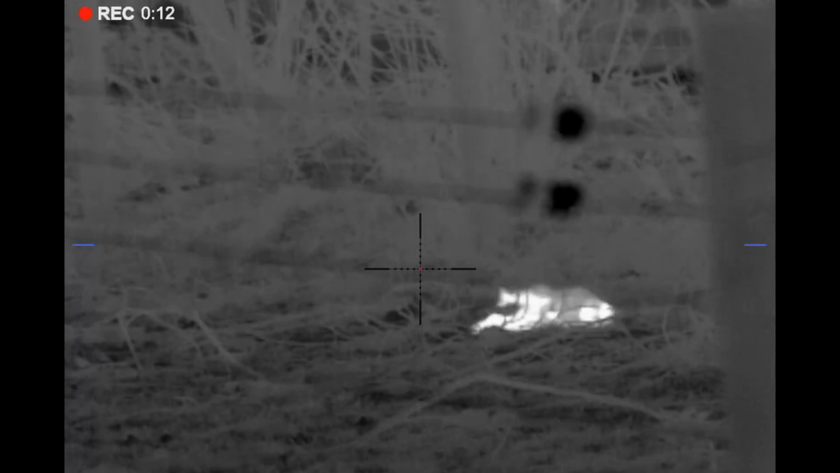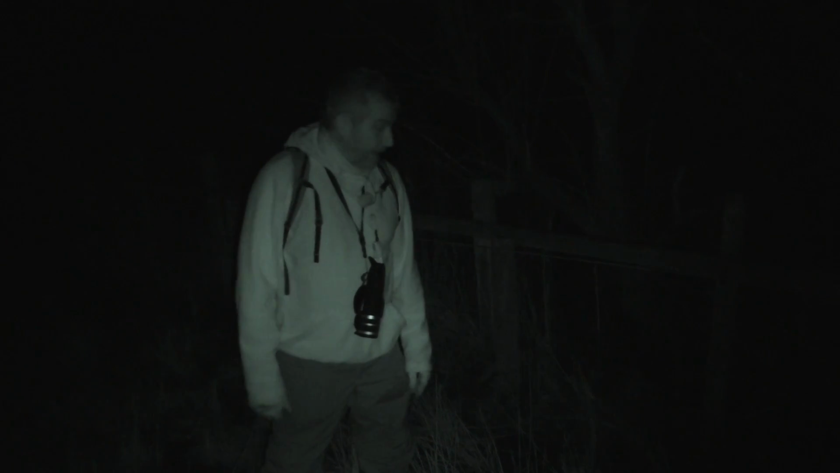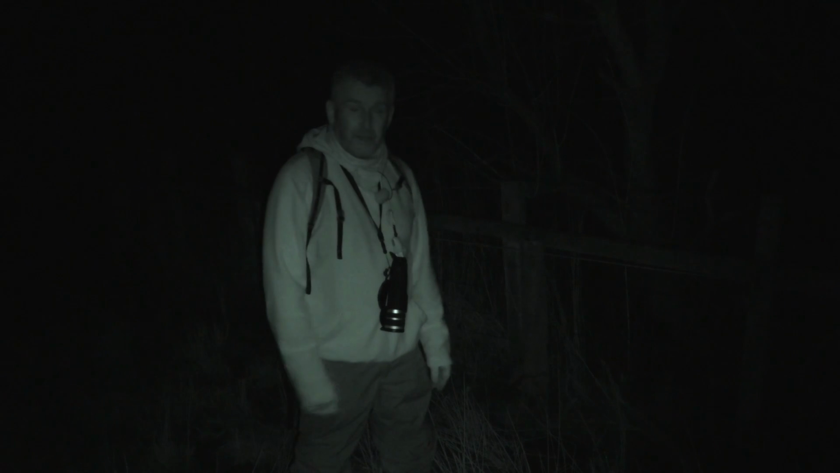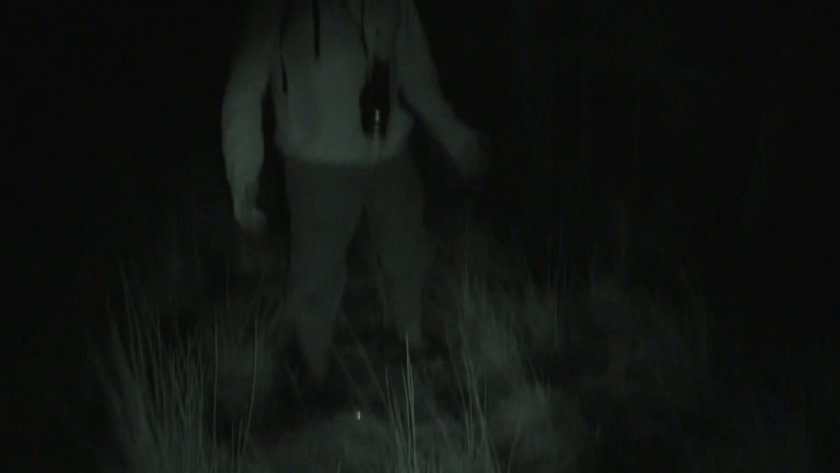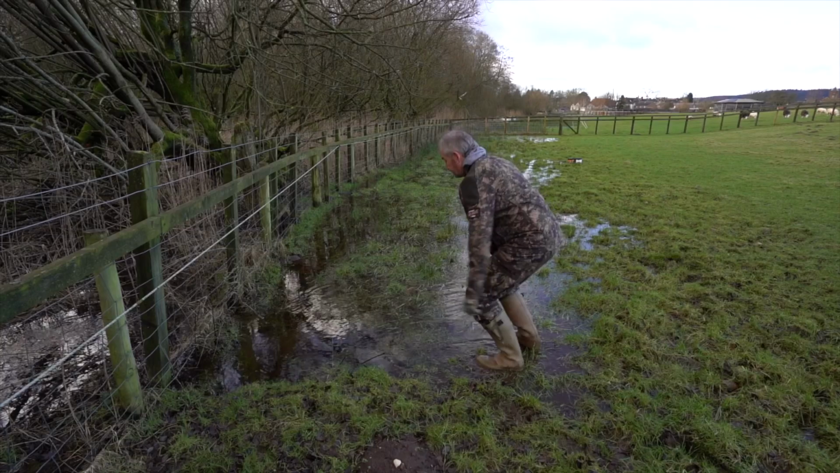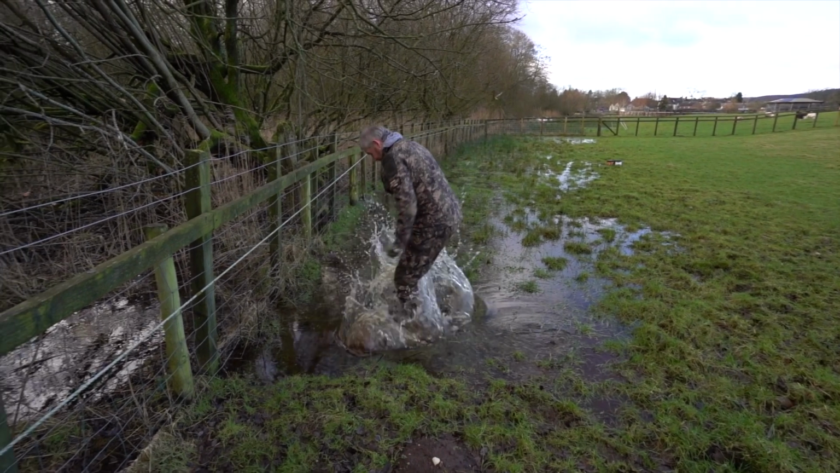And he's down. Right, bit of a problem. That last shot through into the woods where we can see the rabbit, 25 yards. Tried to get to it, but my feet are sticking in the water here. Remember this morning I was splashing around in the water, acting like a dick, and now, like I say, it's come back to bite me in the arse.